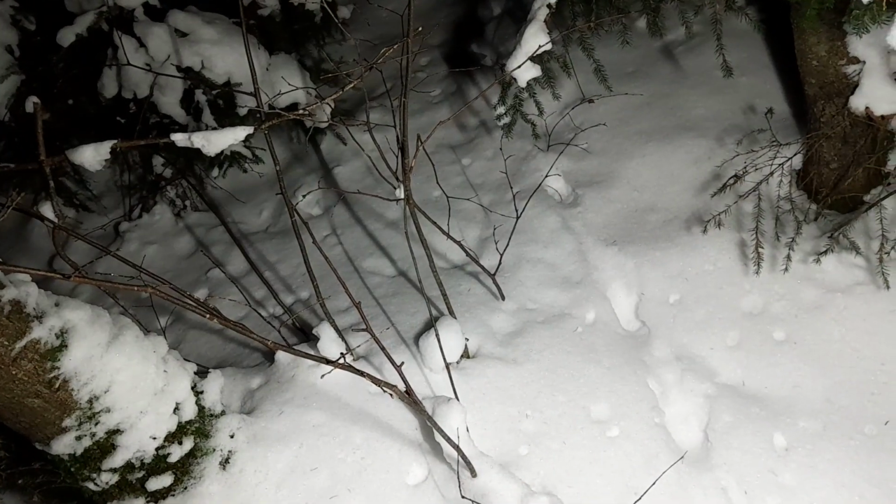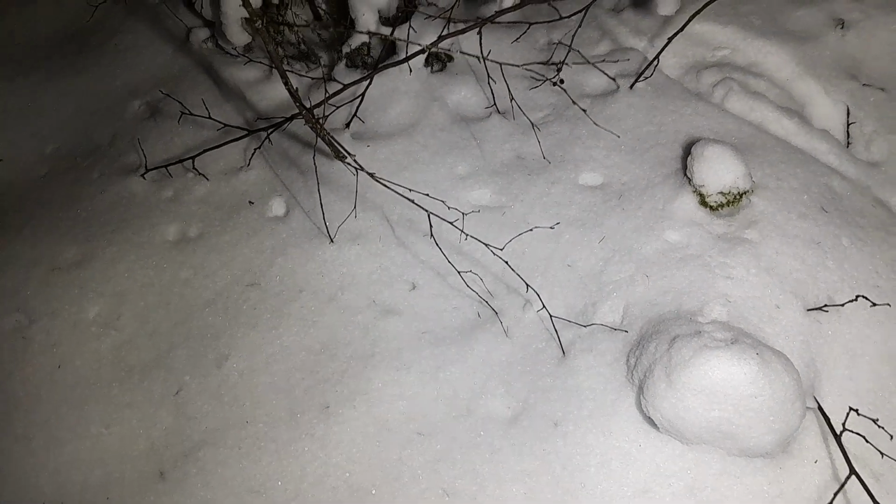Yeah, so this is probably deer. The tracks are pretty small. I don't think it's anything else. Let's try to see if we got some evidence over here. This brush is pretty dense. We need to be careful. Let's keep talking so we don't surprise anyone.